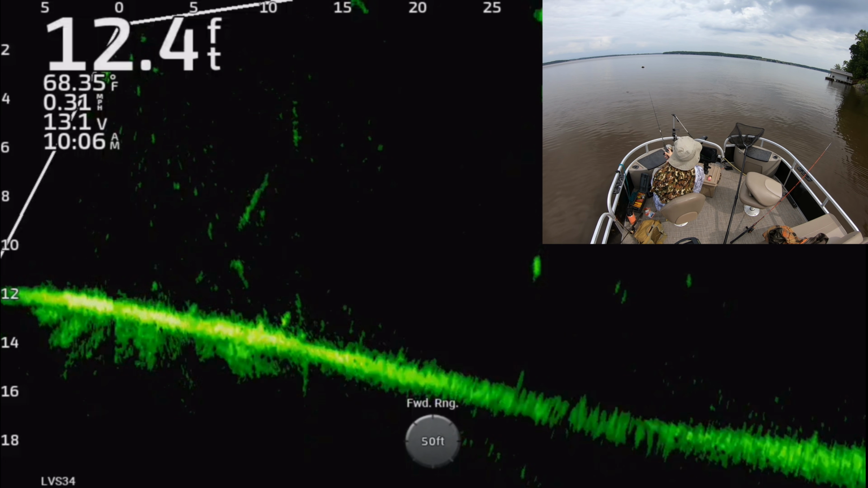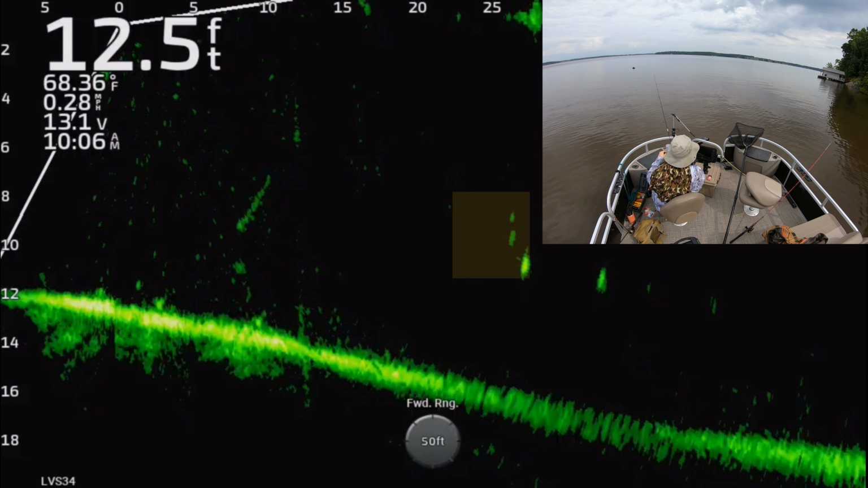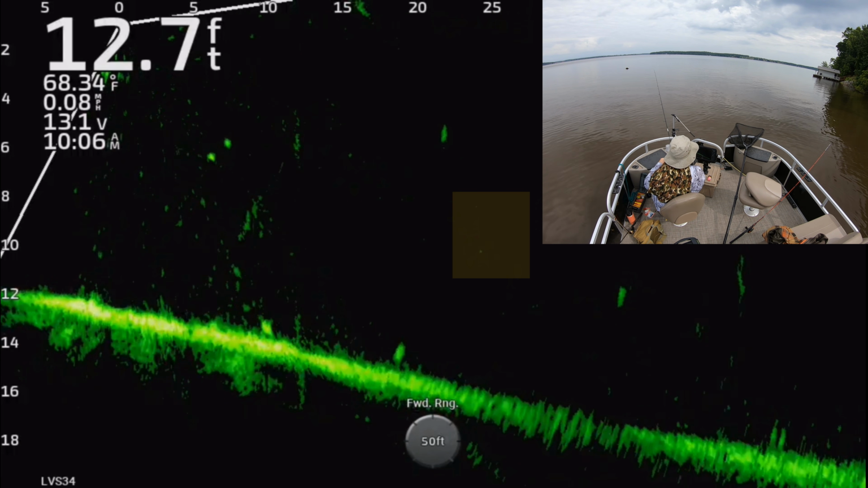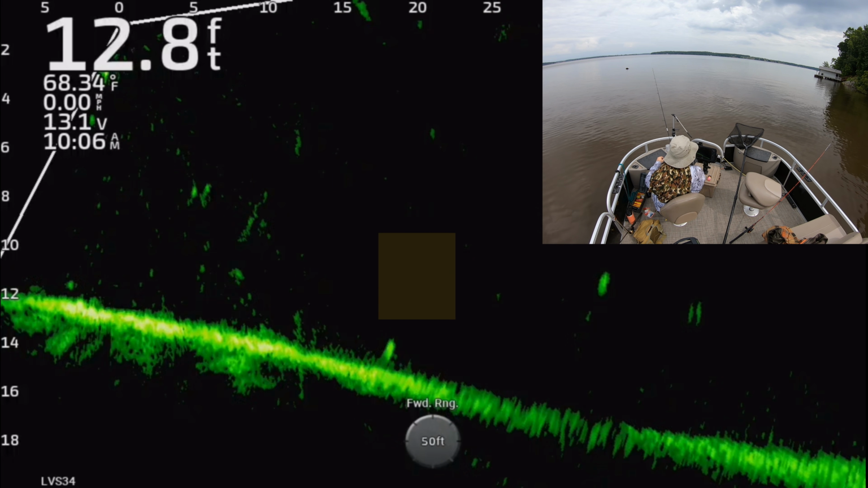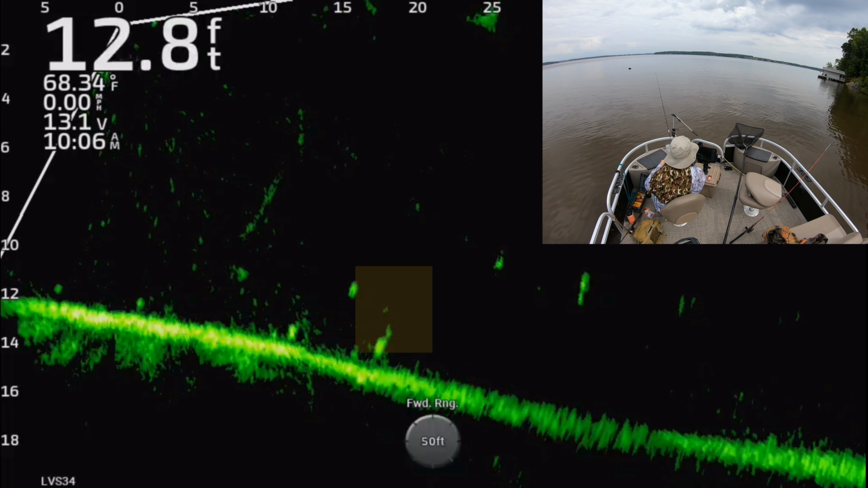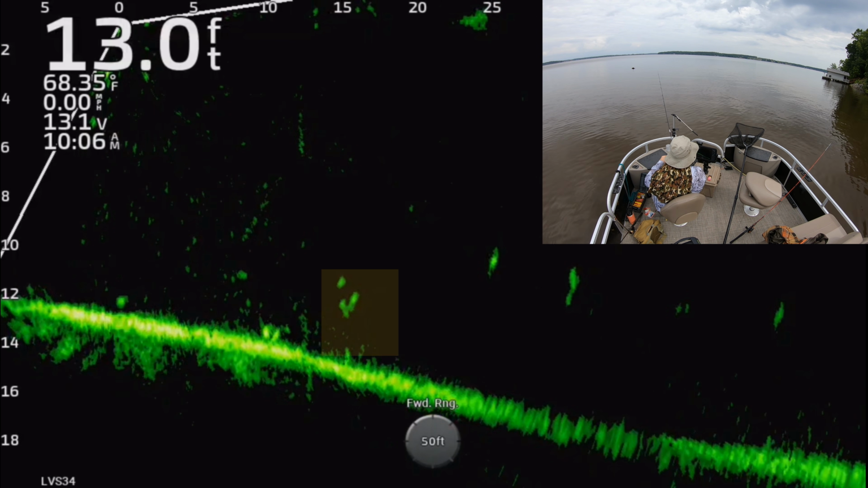Okay, that suspended fish way out there around 30 feet, but I didn't quite get to him. Look, I came just a foot or two in front of him. But look, down there below, another fish just popped up. Since they're moving around so much, one popped up down there, and it gave me another target to go after since I missed my original one.